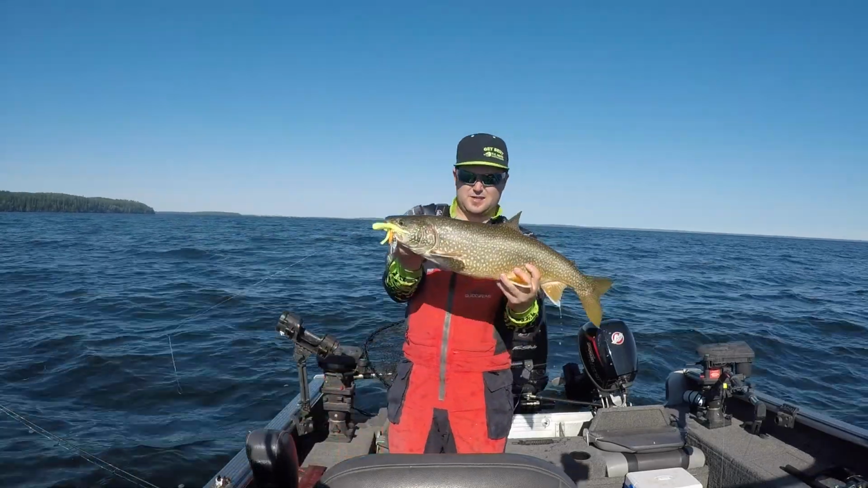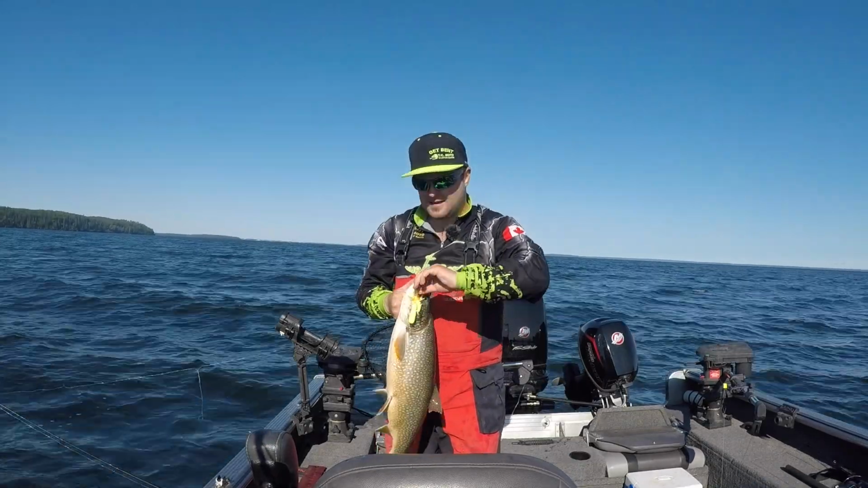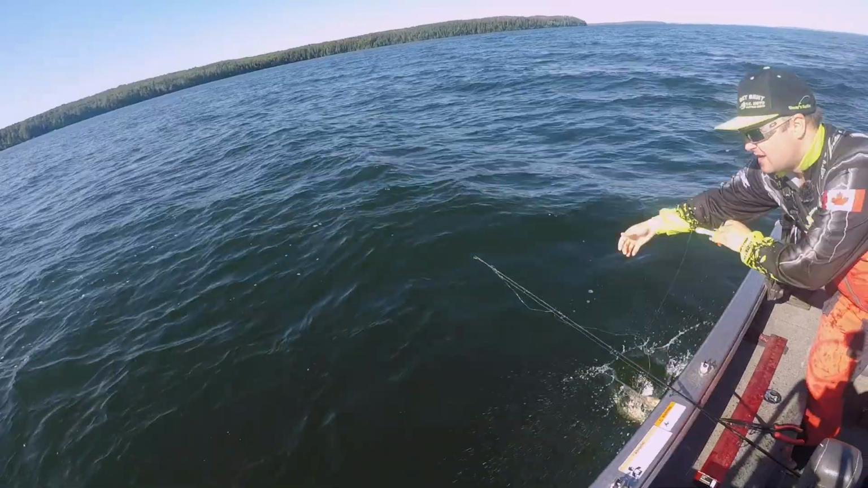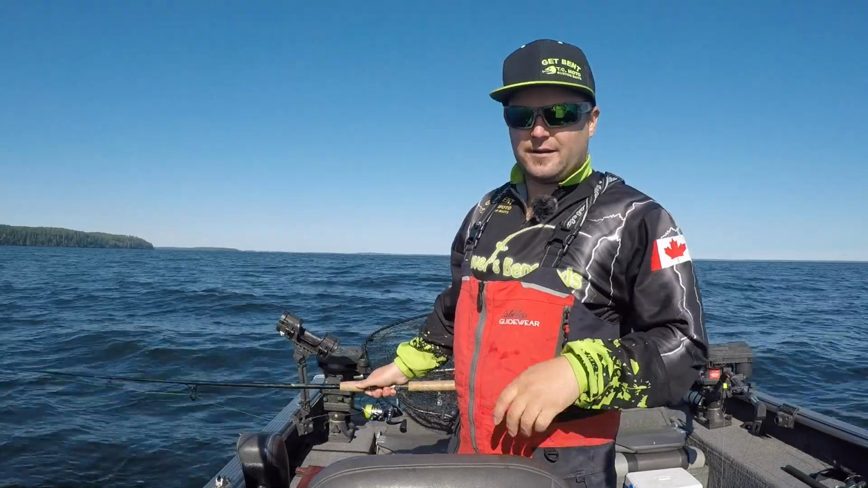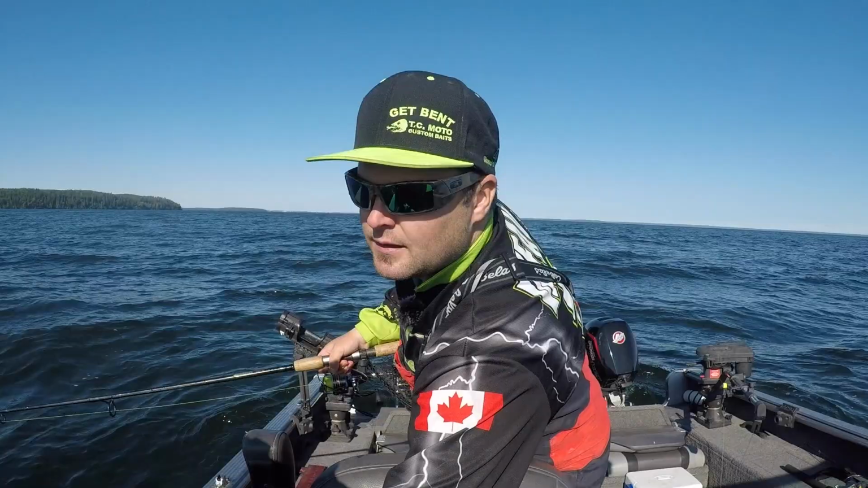Another nice healthy lake trout, probably a 25, 26 incher. Get that hook out and I'll get him back in the water. School's still right below us, so we're gonna drop down again, see if we can get another. That's 3 already out of this school. It's been pretty productive for us.